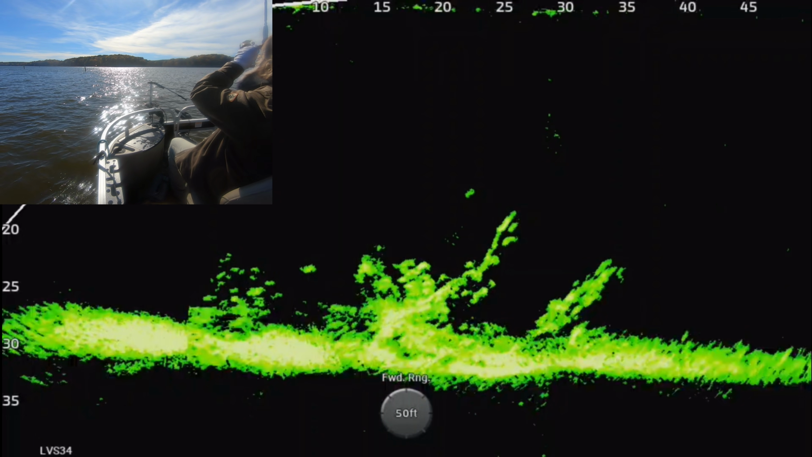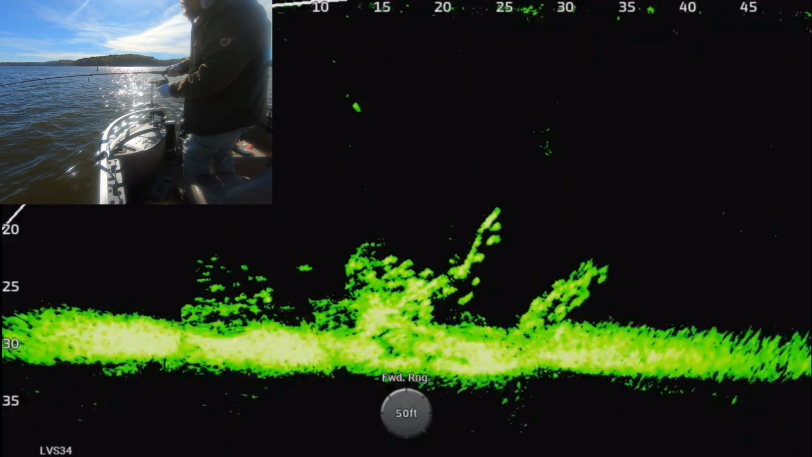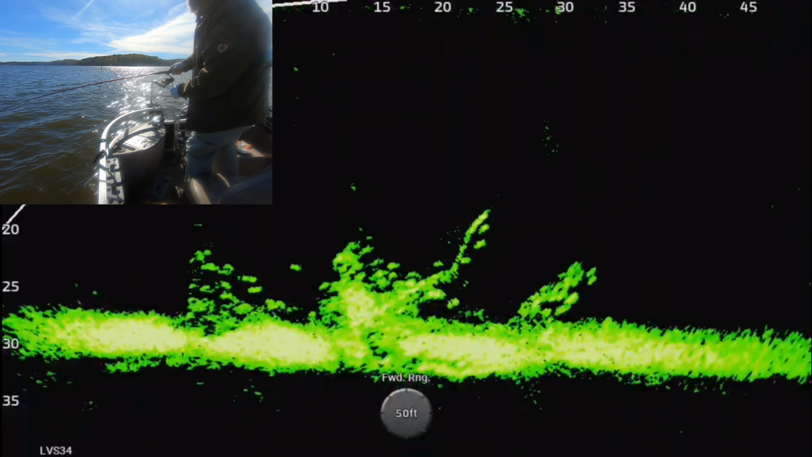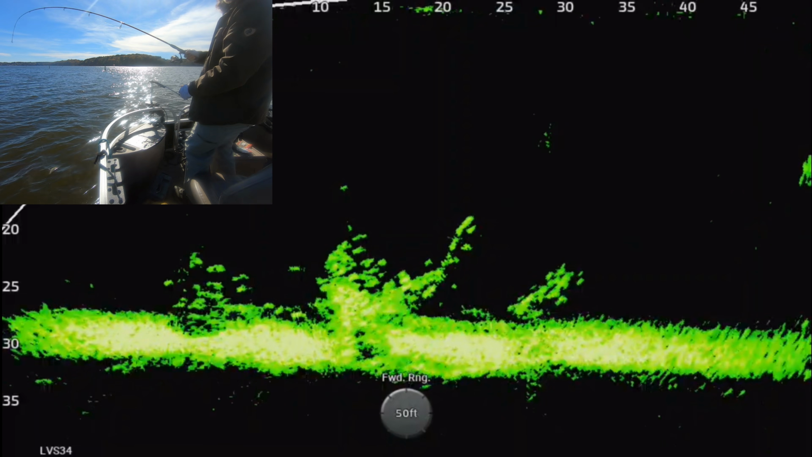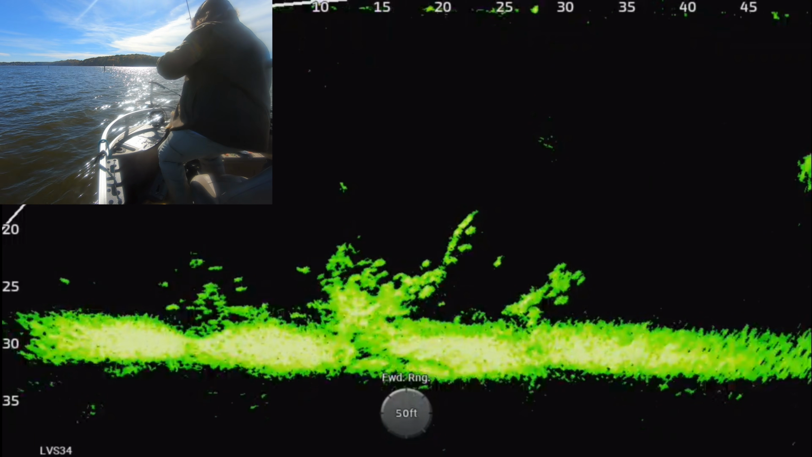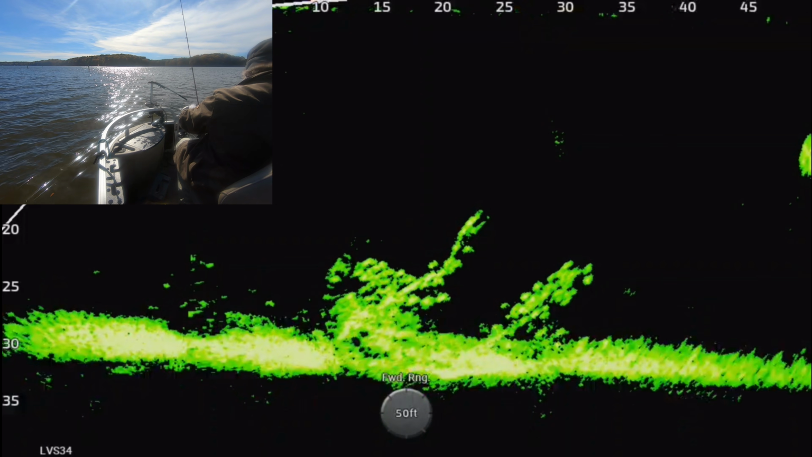Oh, that one. No, that's not good. That one jumped out on it pretty good. Once I swapped, I said this might be a fast day on the water. Yeah. Once I swapped down to that other lure, they were on it as soon as they came across it. The bigger one wasn't doing it today.